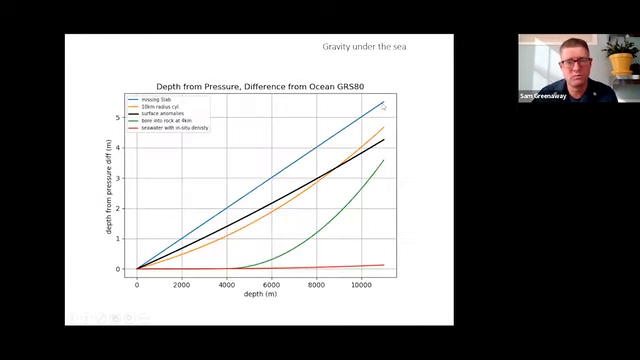So this blue case, if we imagine calculating a depth from pressure and correcting for this gravity, the blue case would be the missing slab model. The green case is modeling the Challenger Deep as a hole bored in solid rock. And then this black line here is using the surface gravity anomaly and gradient anomaly.